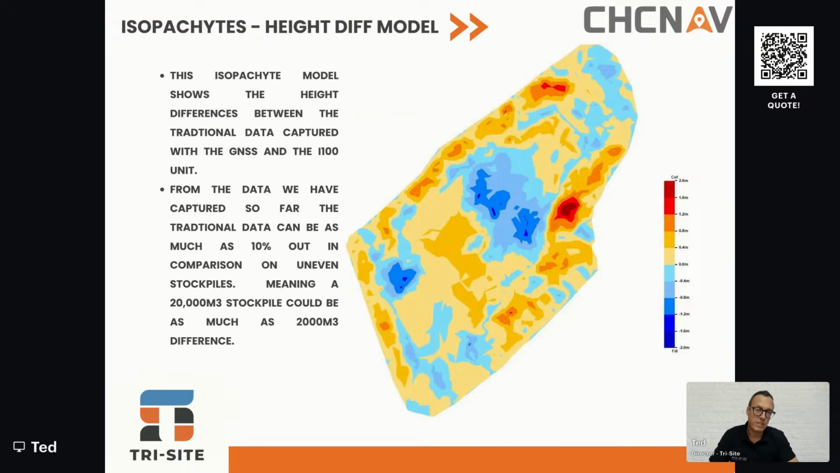So again, we moved on to this same stockpile. You can see there an isopachyte, being a height difference model. It shows the difference between the data captured by the traditional topographical survey with the GNSS rover and the i100 unit. You can see the height, and you can see the key on the right-hand side. There are differences of up to 1.5 meters in areas. That is not because the GNSS is less accurate. It just does not pick up the same level of detail that the i100 does. The i100 captures everything. The GNSS unit doesn't.